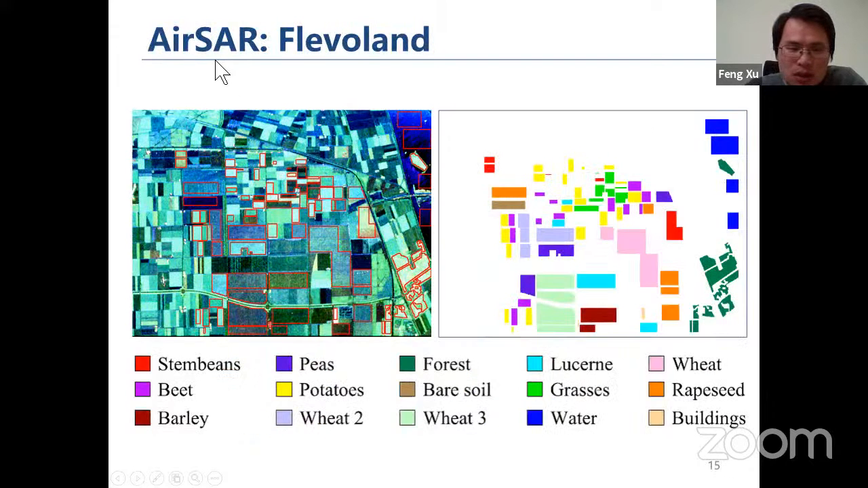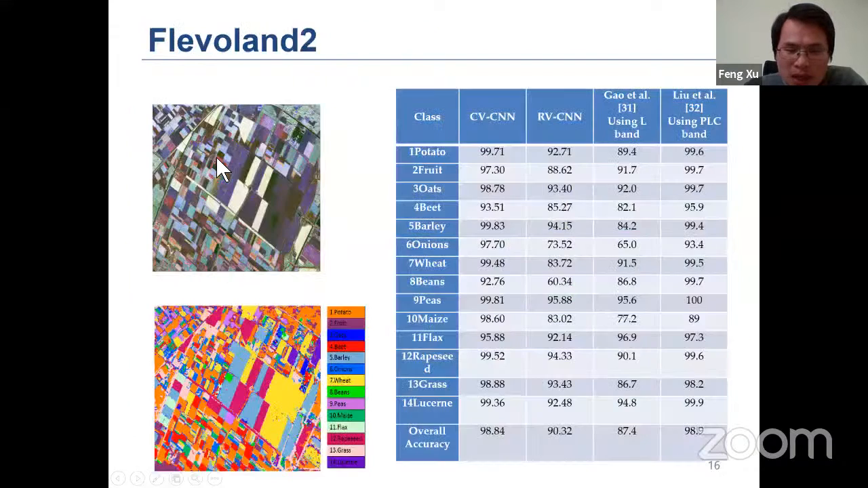We use this also classic Flevoland SAR image as a benchmark. For this image, there are about 18 types of vegetation, and it also has a label image. We compared the results of the CV-CNN and the RV-CNN, and as we can see, there is quite a big improvement in terms of accuracy.